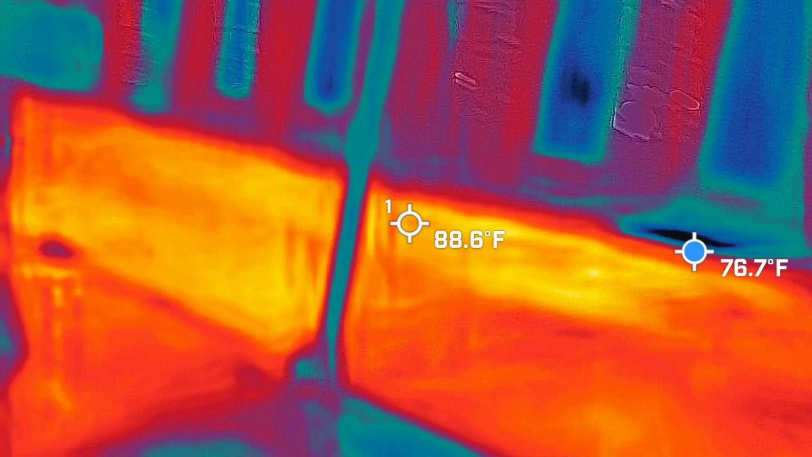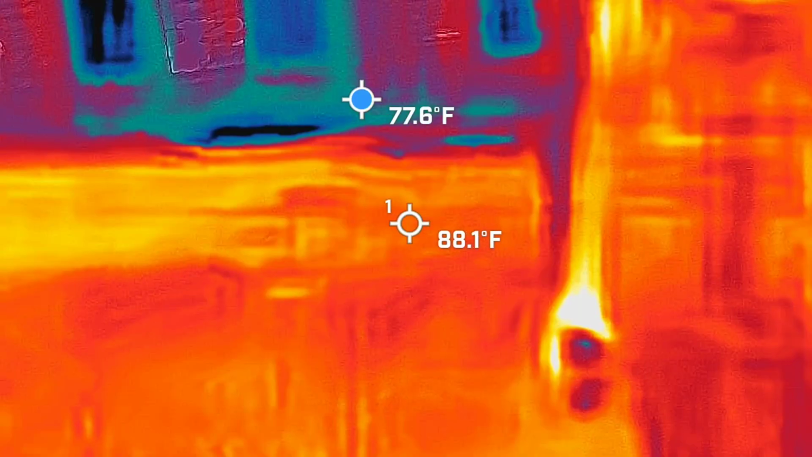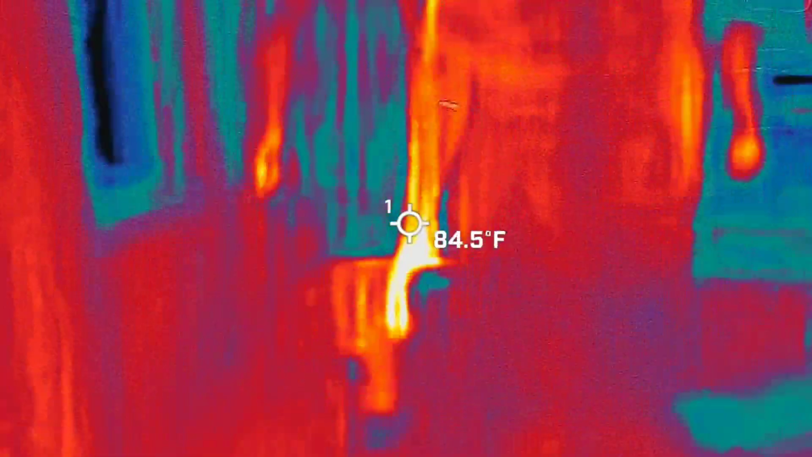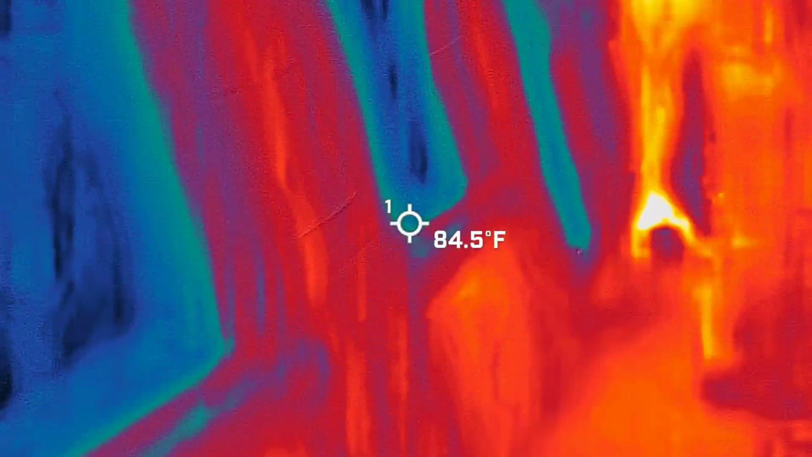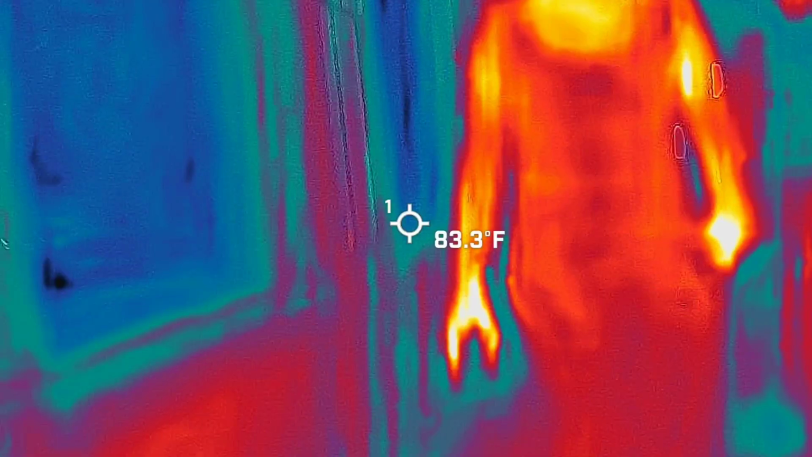Point it that way. I'm trying to see if it picked up anything that weird looking. I thought it was dying.